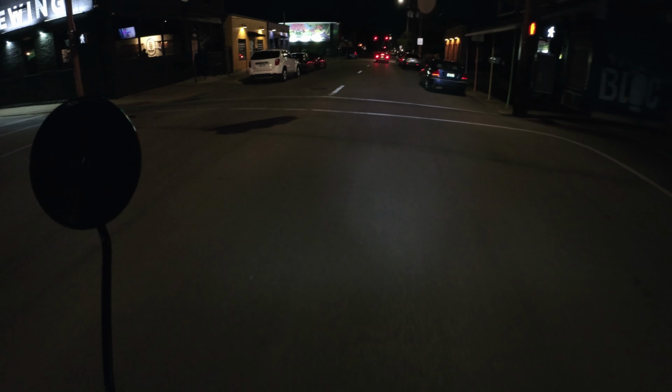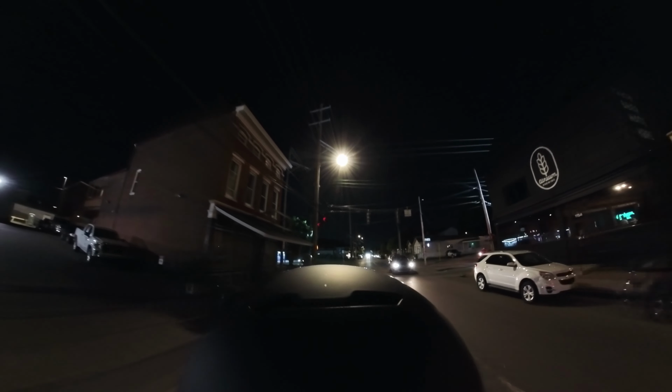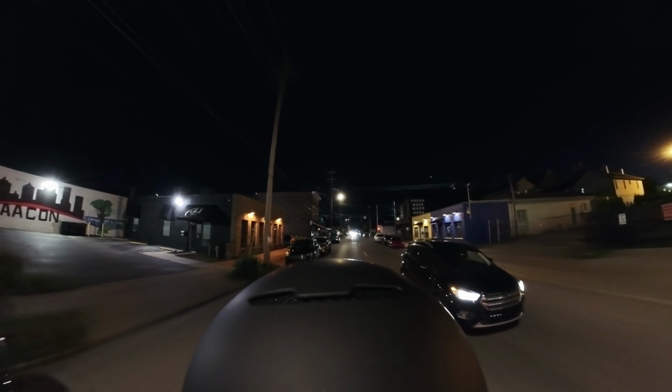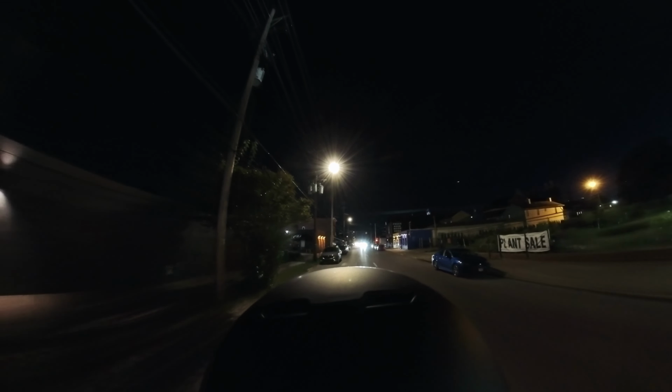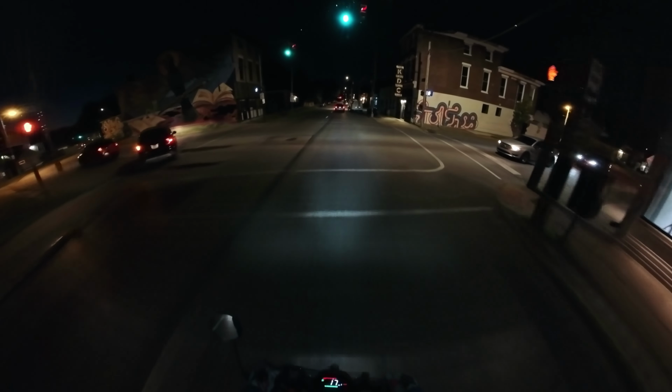Now I'm on Logan Street. I don't know if this is maybe too dark through here.